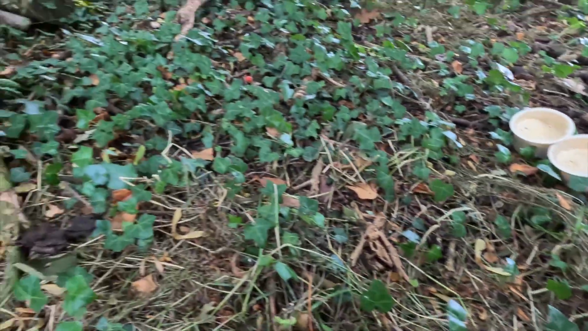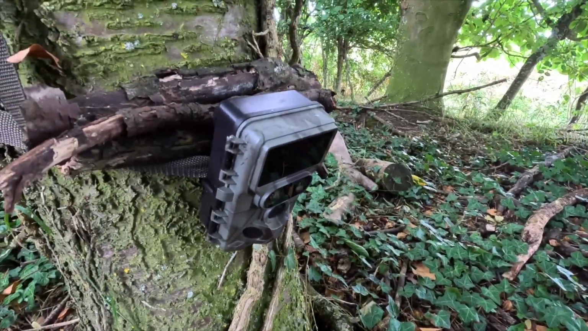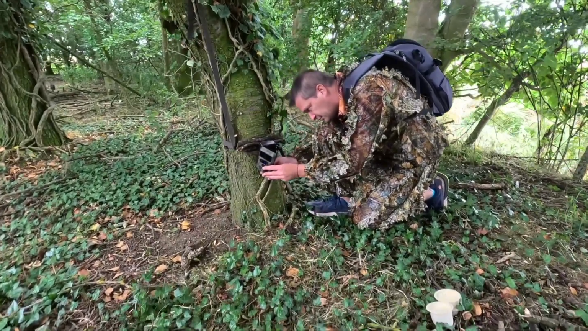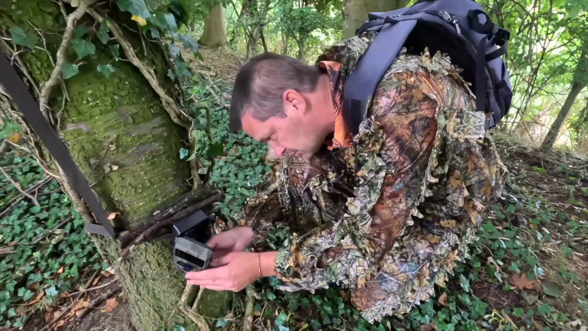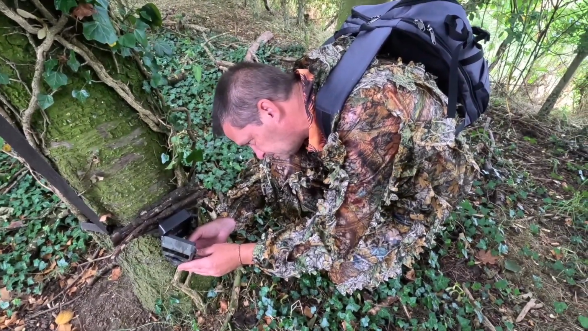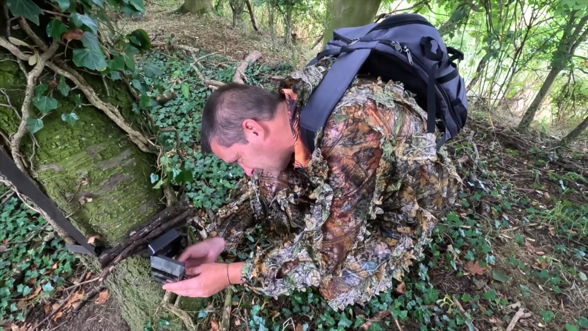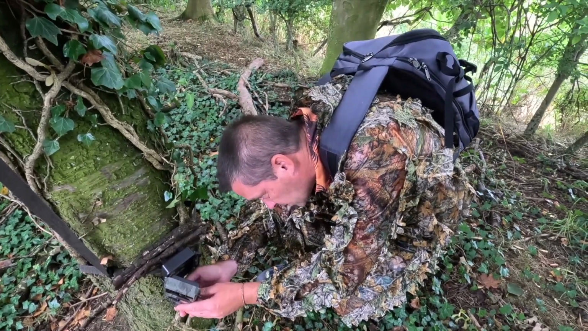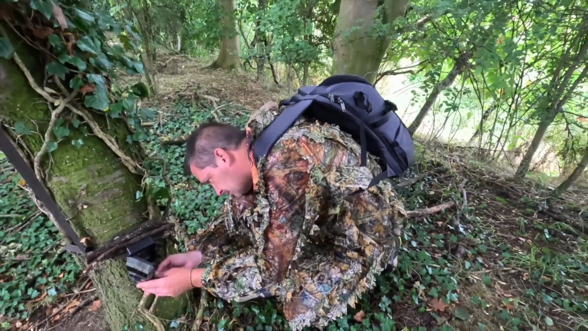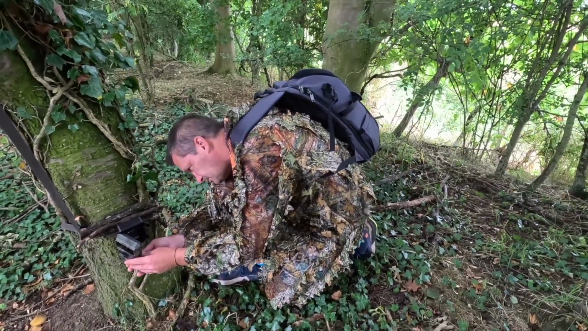Right, let me check the trail cam, see if we've had any action at all. Well, we've got 12 images. Quite a lot of them are going to be me setting it up. Most of them. Okay, we have a nighttime image. Let me have a quick watch of that, see if I can see anything. I can't.